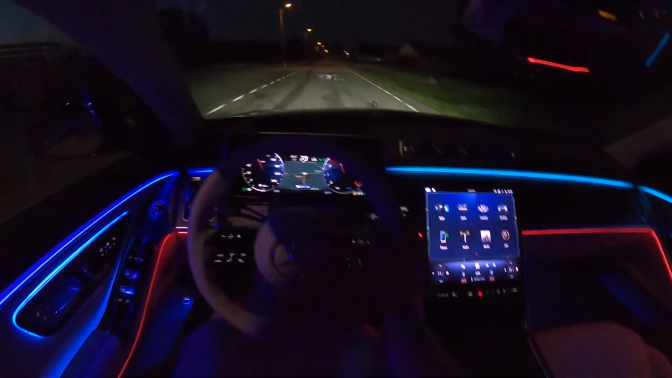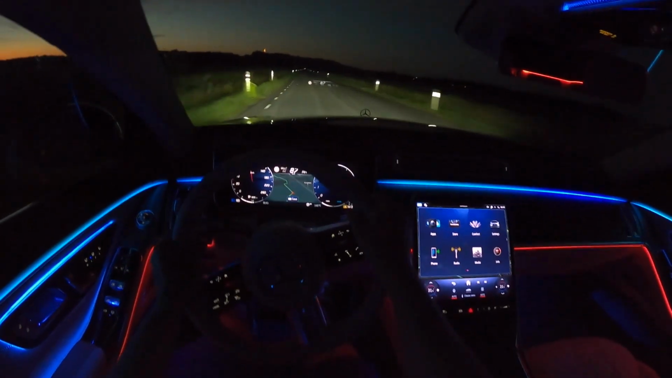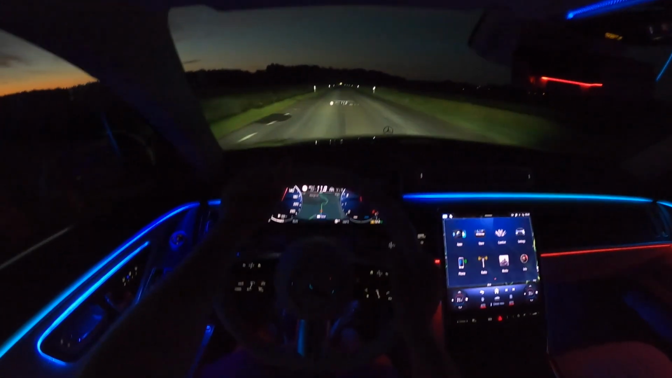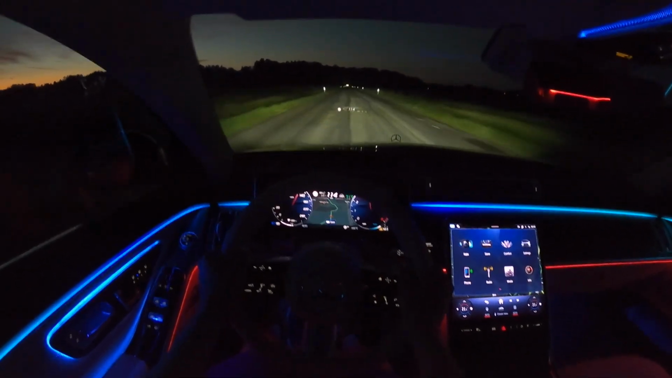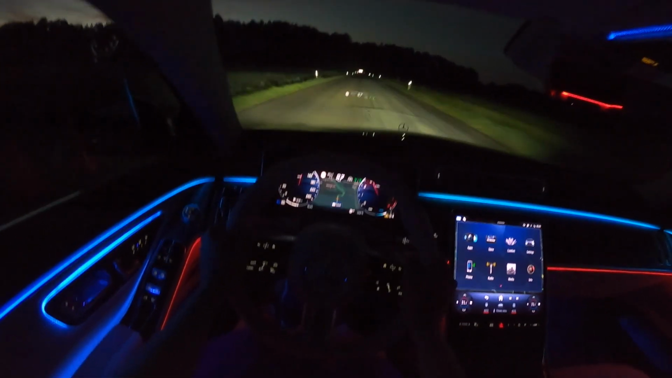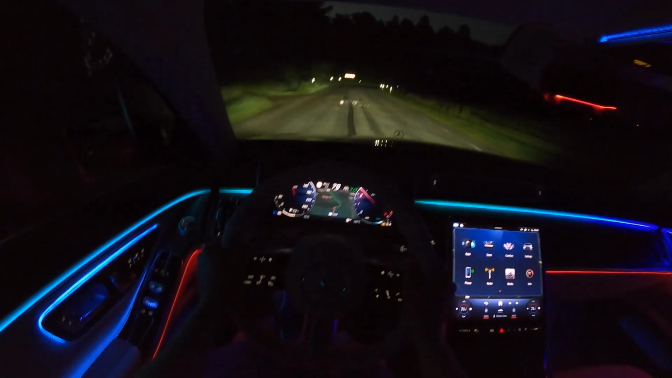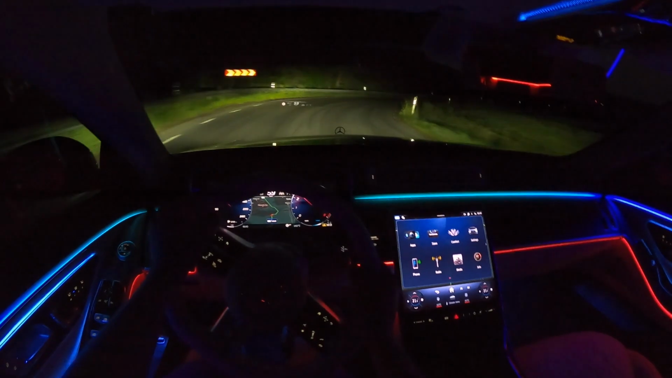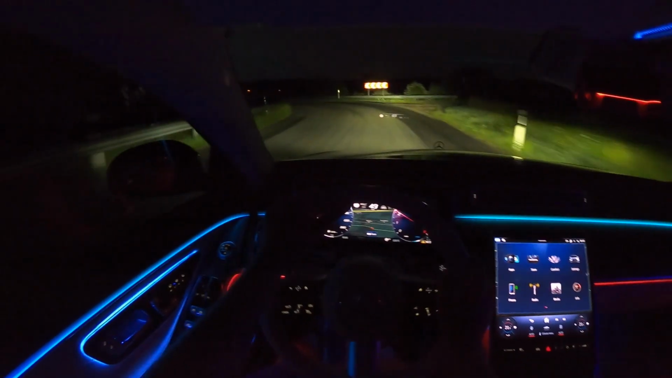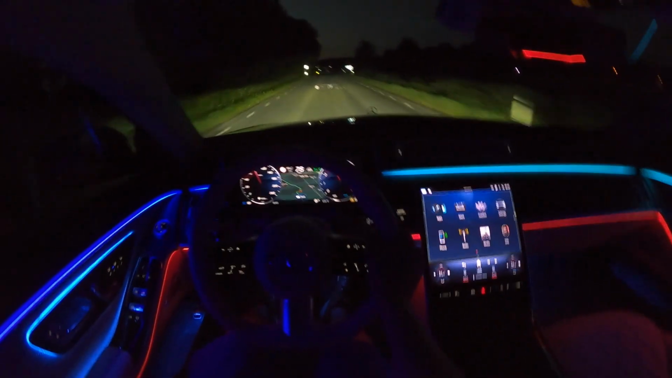Nothing else to say, just perfection. Check out this moon. Yeah, what can I say?